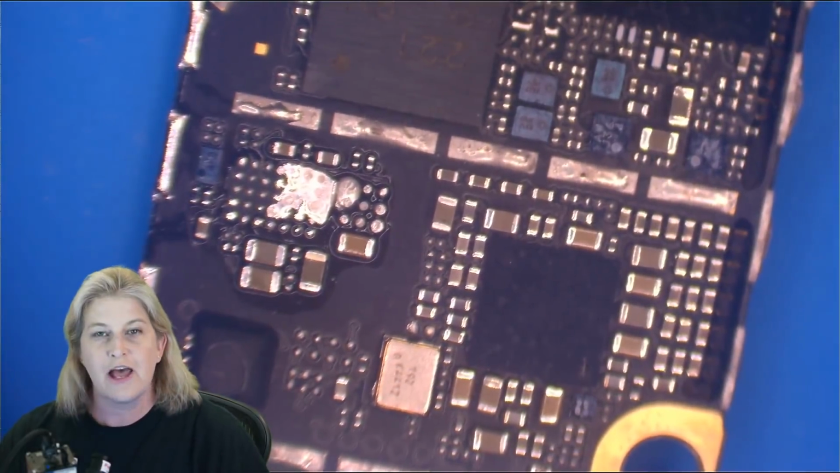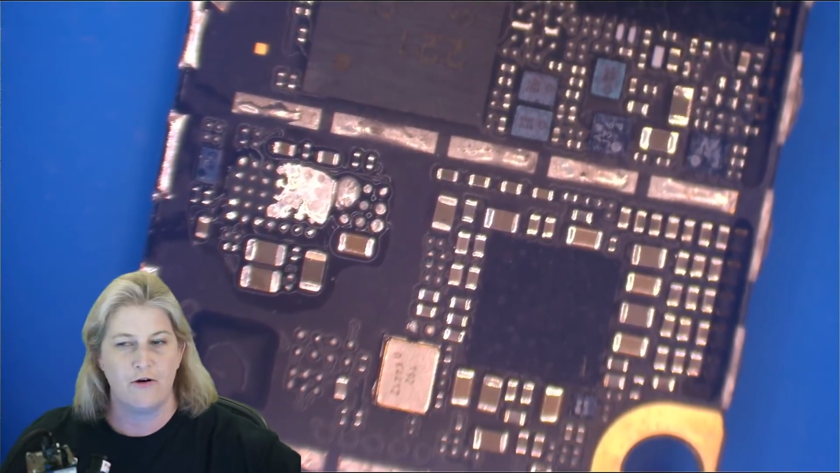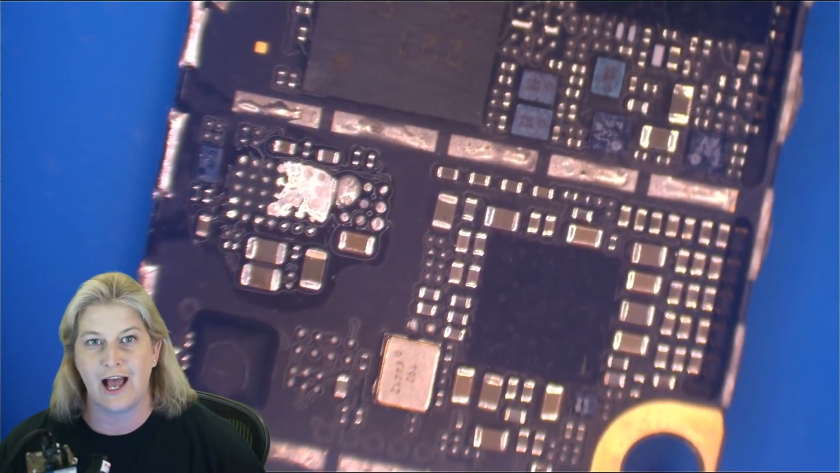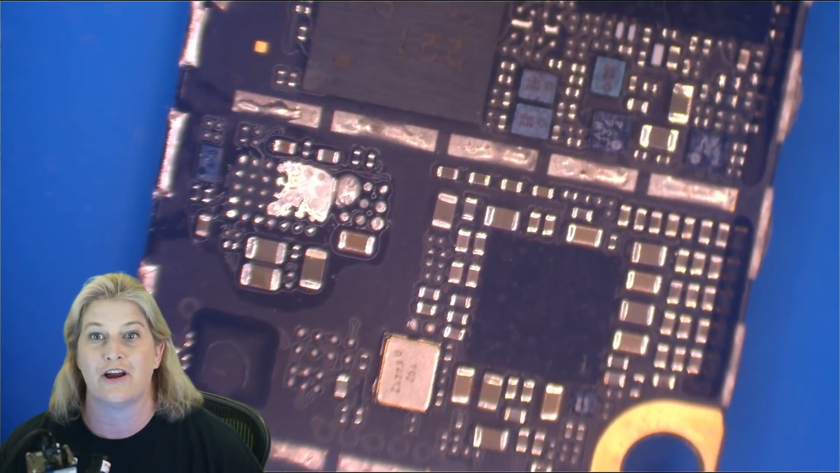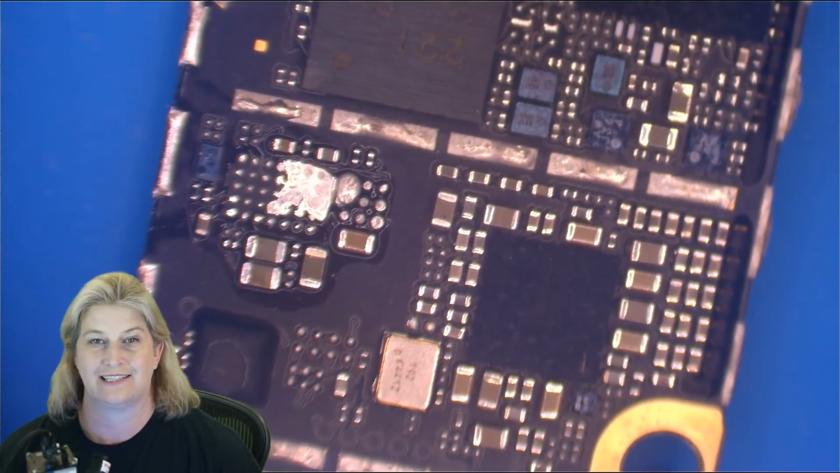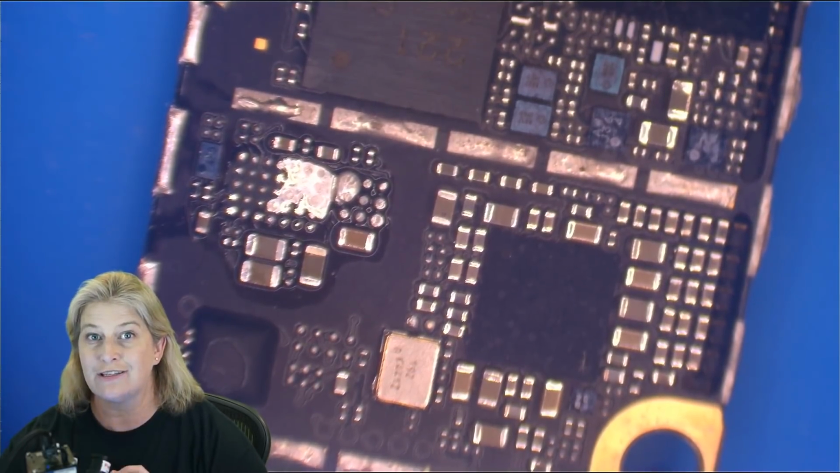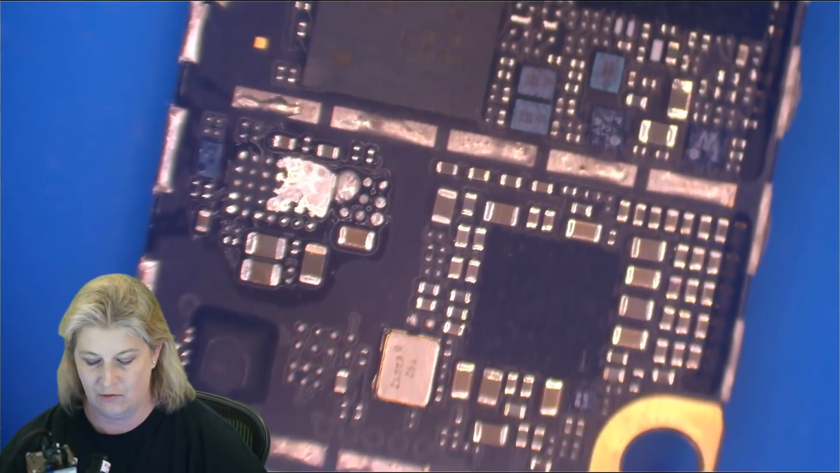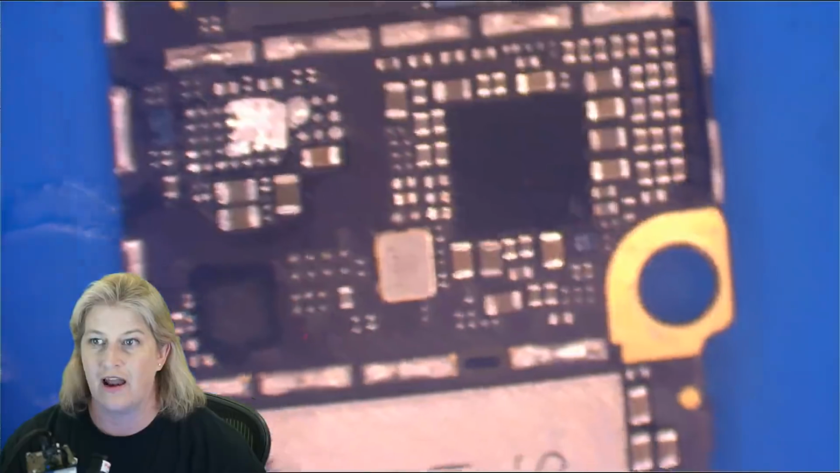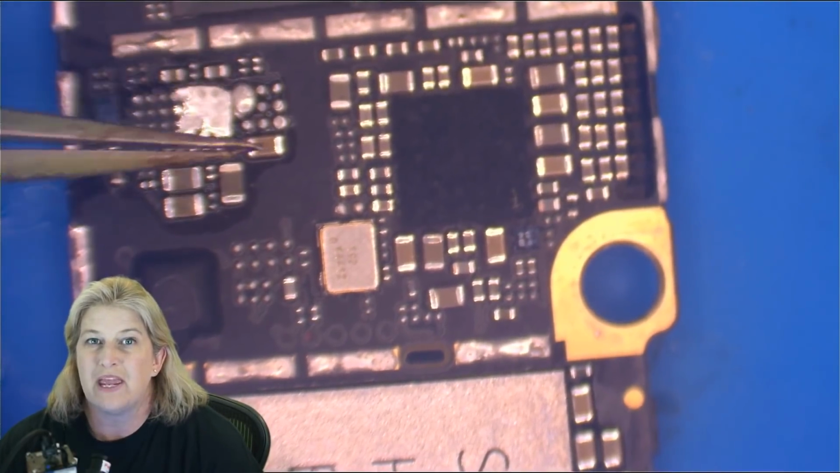What were we just saying about giant big fat wire and giant big fat wire? There you go, folks. And that's why you can't just look for hot. Not all shorts are going to get hot. Tigris was absolutely not hot. Rewind. Remember, Tigris was not hot. What was hot? The battery connector. Why was Tigris not hot? And why was the MOSFET not hot? Because there's just a big fat wire here.